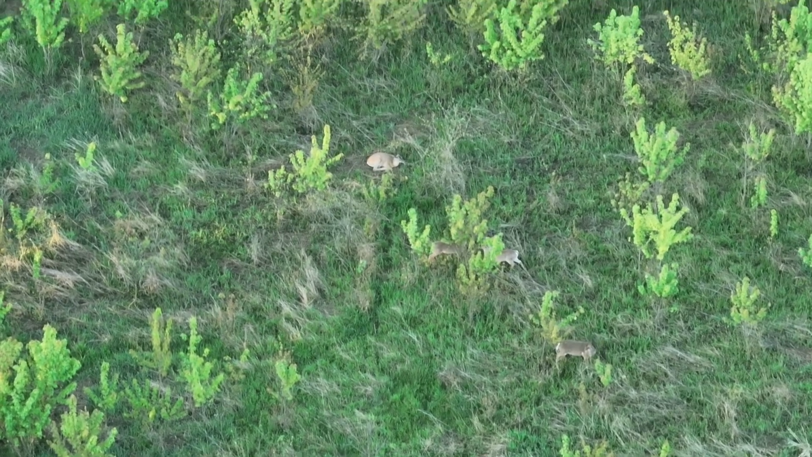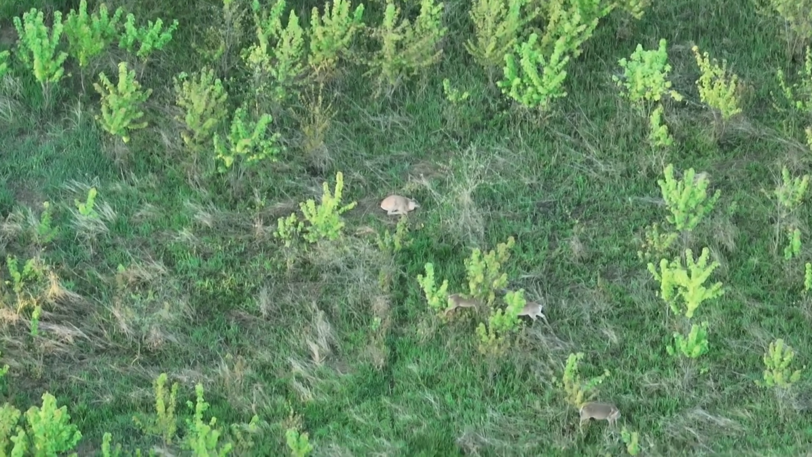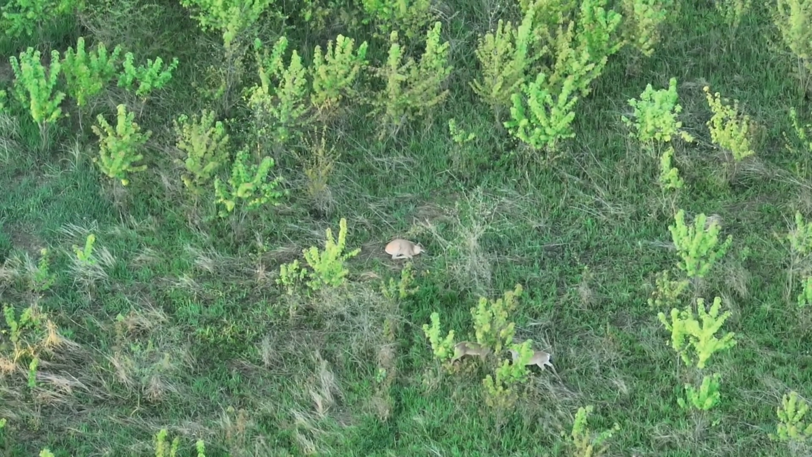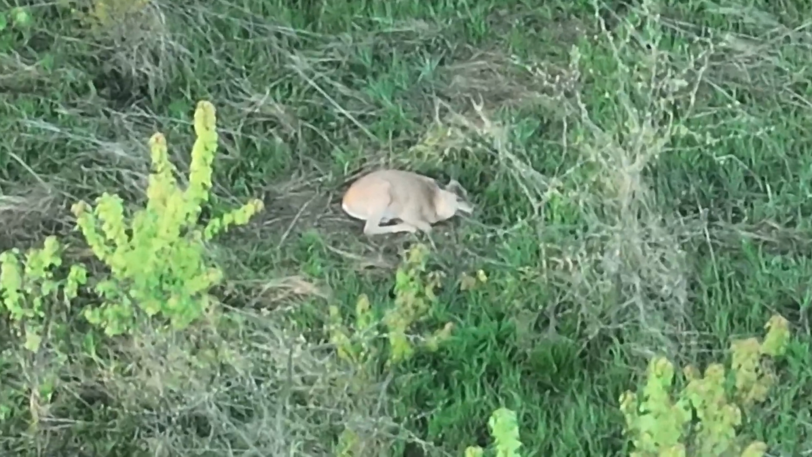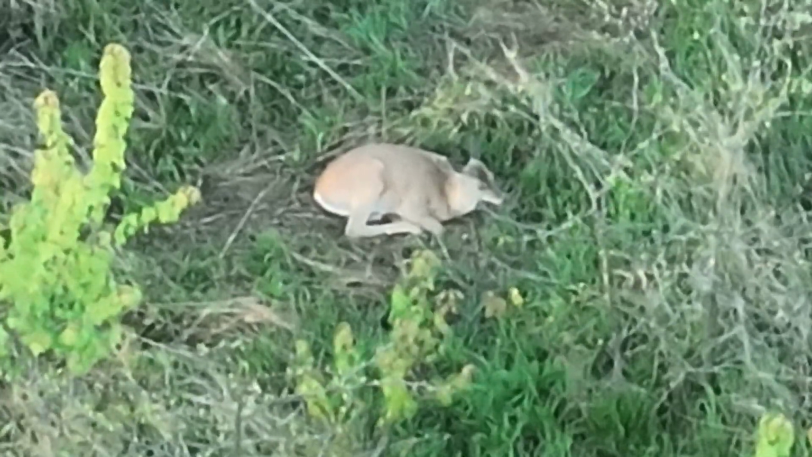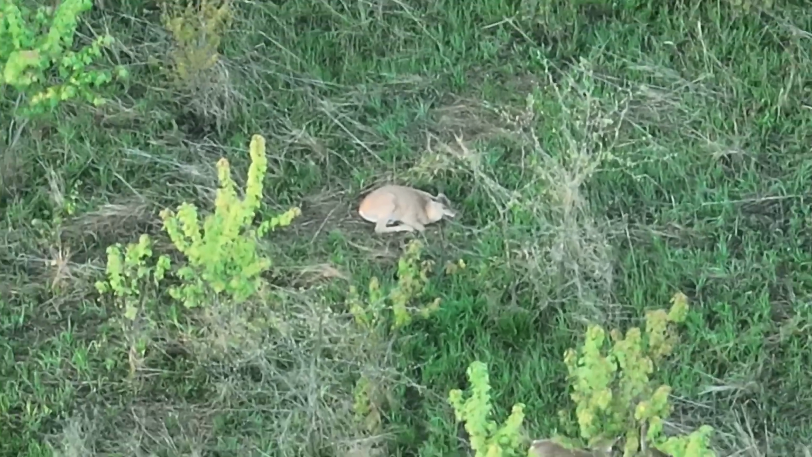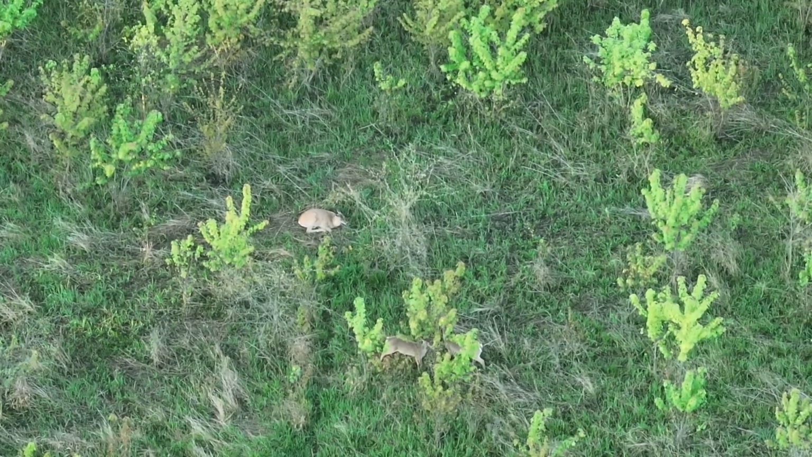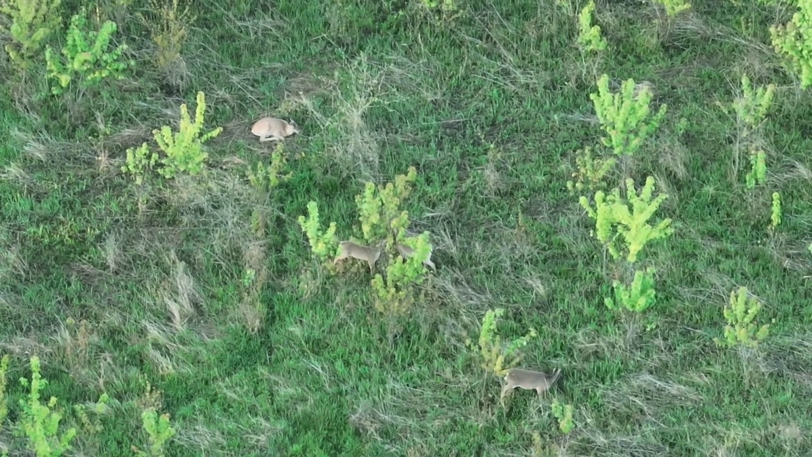Now we have multiple deer in the same shot, one laying down kind of in the center, one standing up in the lower right, and between them is one that looks like it's feeding, or two that are feeding. We'll get a little bit closer shot here. This to me is a doe chewing her cud, laying in a very comfortable bed. It looks like a well-worn bed, and then just below her it appears to be smaller deer. I'll make the guess and say they are yearlings.